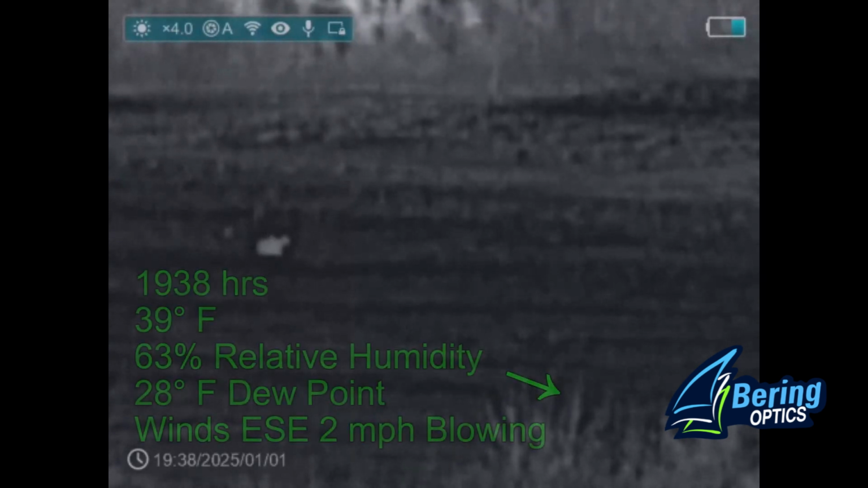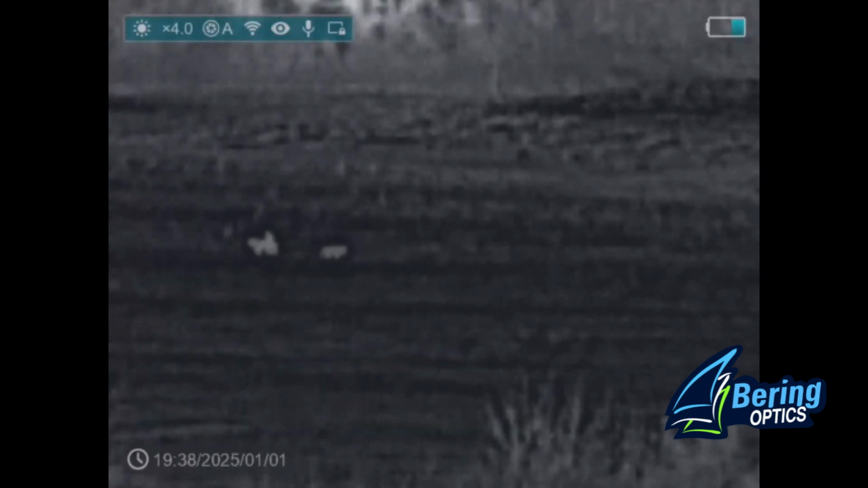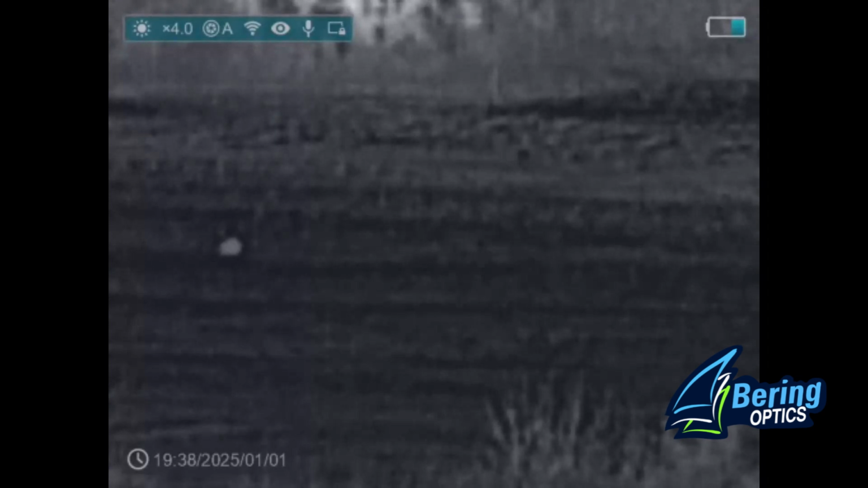Now, how do I know those are coyotes? I can tell they're not pigs. They're not behaving like deer. They're moving around much more like canids. Now, whether these are coyotes or somebody's domestic dogs, I don't know. They're probably going to be coyotes out here where I am, however.